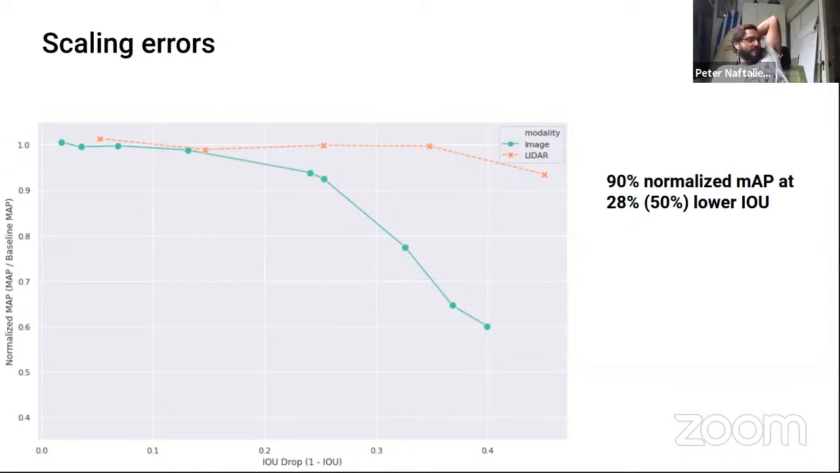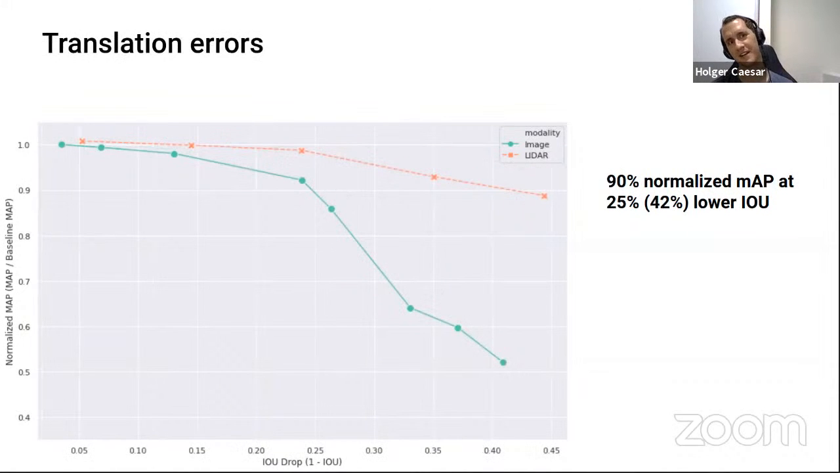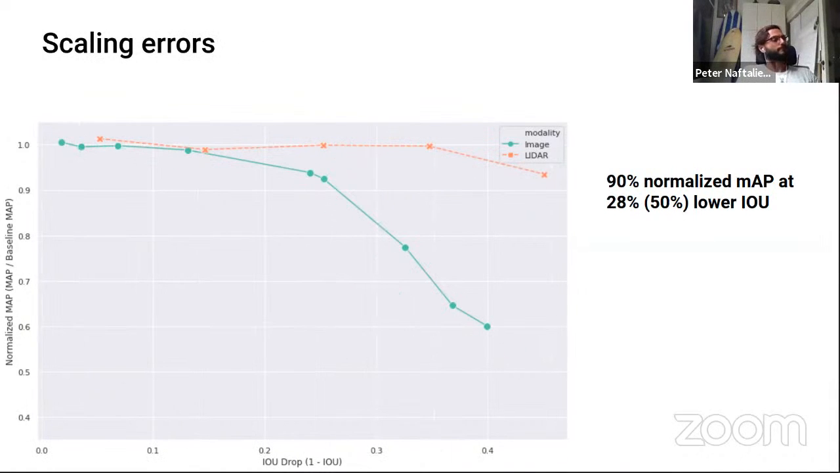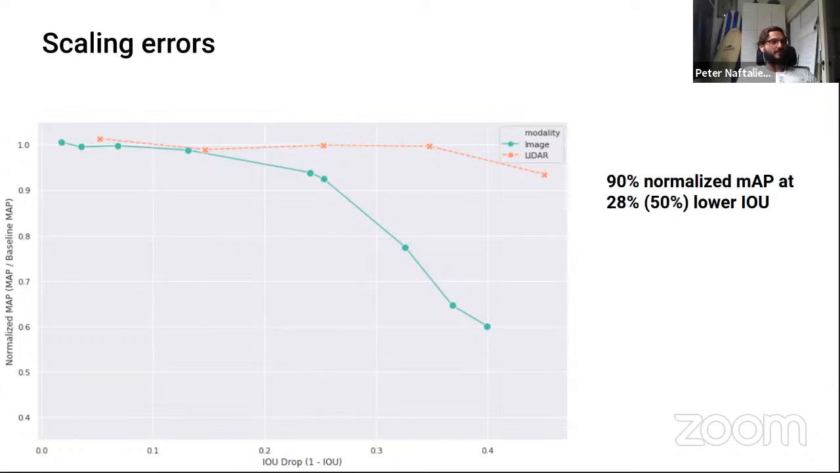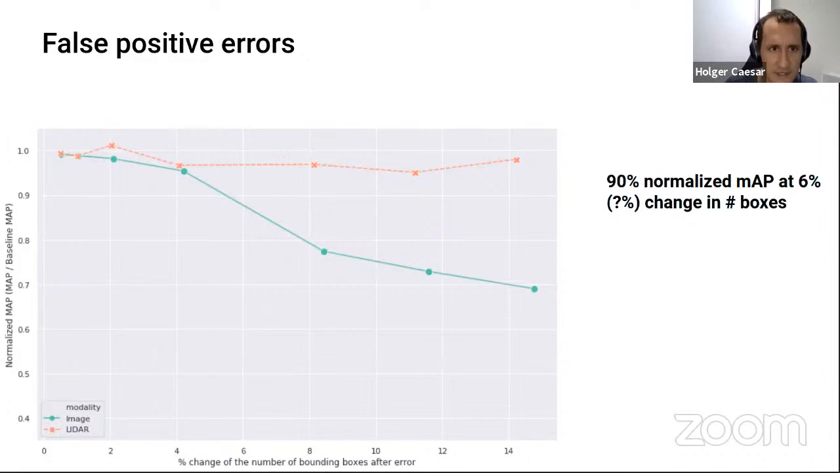Yeah, it's a bit of a problematic metric because it doesn't tell us a lot about what was the difference in sizes, not only in position, because maybe the position changes while the scale remains the same. Yes, so each of them is a separate study, right? The translation error is one study and the scale error is an independent study. Of course, in the real world, you would have all of these together, which is a bit more difficult to model. I have a follow-up question, but maybe after we finish this part. Okay. The last two are false positive errors.